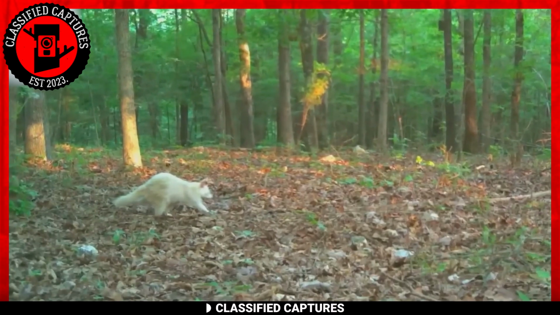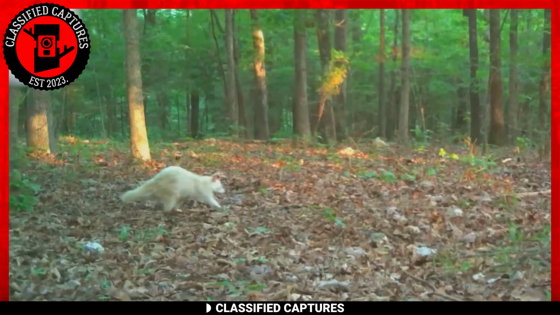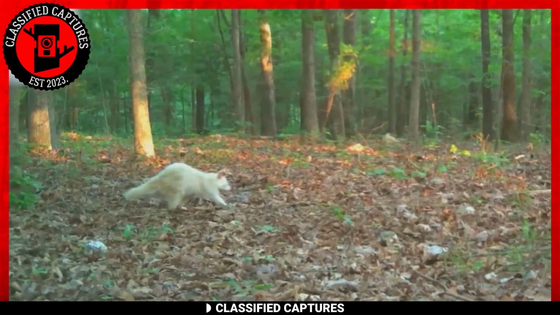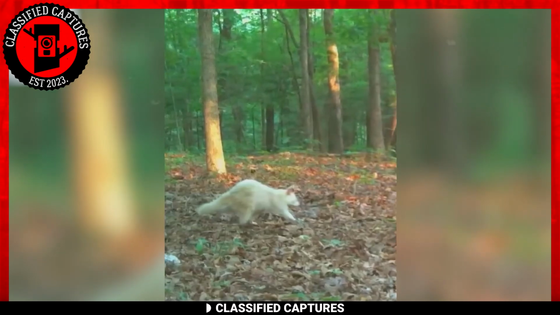This, my dear viewers, is a rare albino raccoon. You see, albinism isn't limited to humans. It can manifest in animals as well. Much like its human counterparts, albino animals are a rare sight to behold.